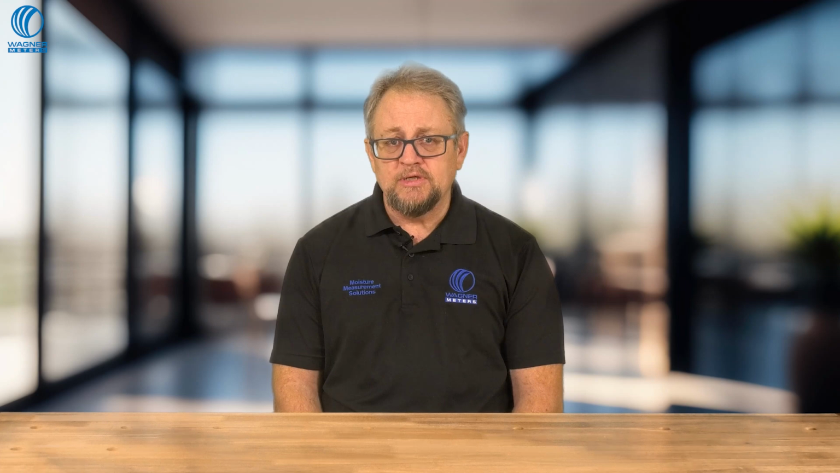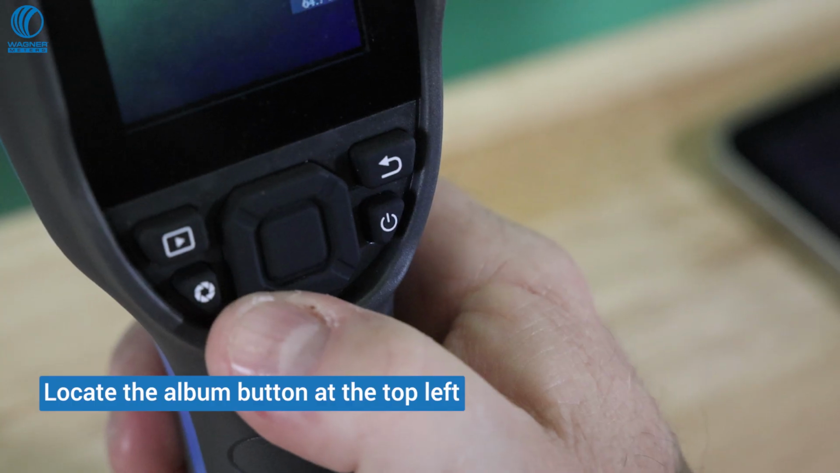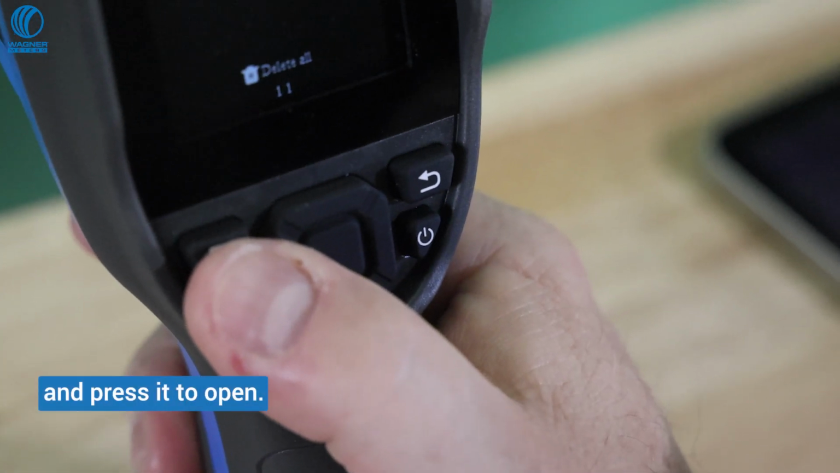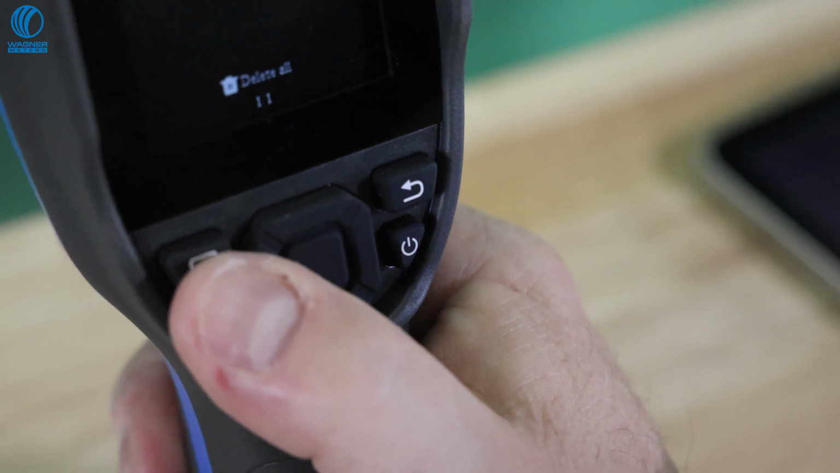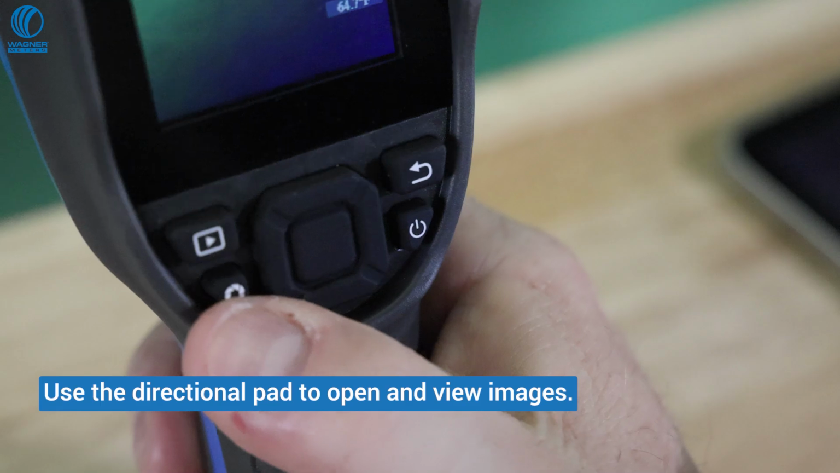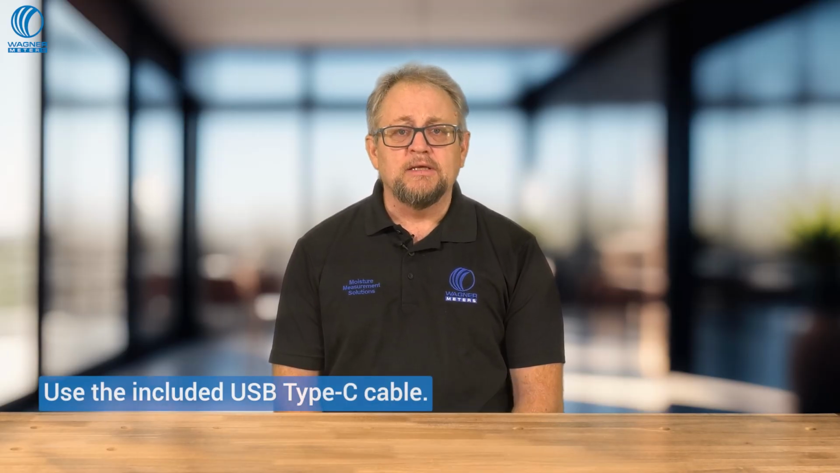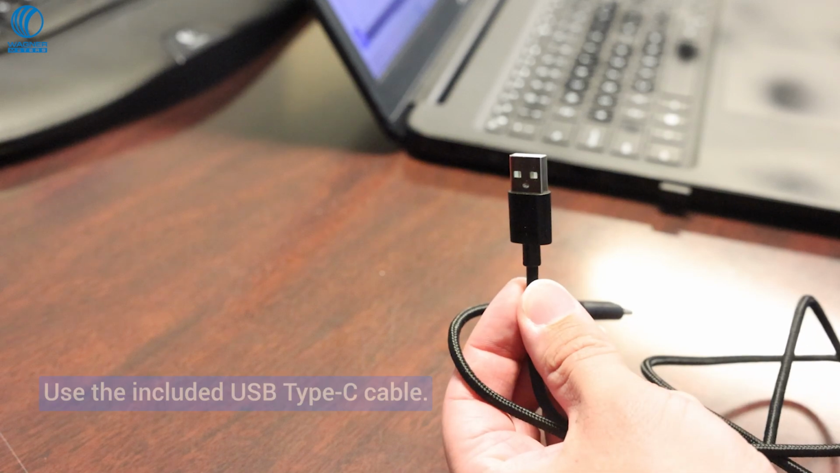Once you capture images and thermal readings, you will need to access those saved images. To do so, locate the album button at the top left and press it to open. Now that you have the album open, you can simply use the directional pad to open and view images to take a further look.